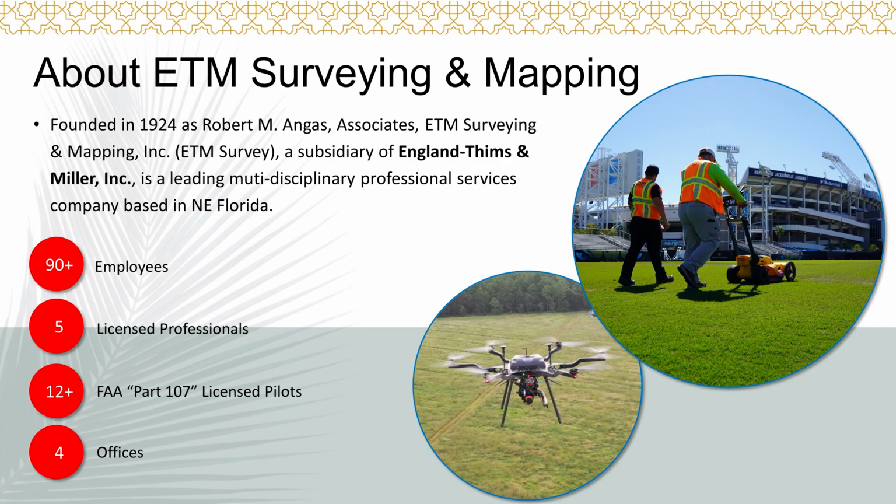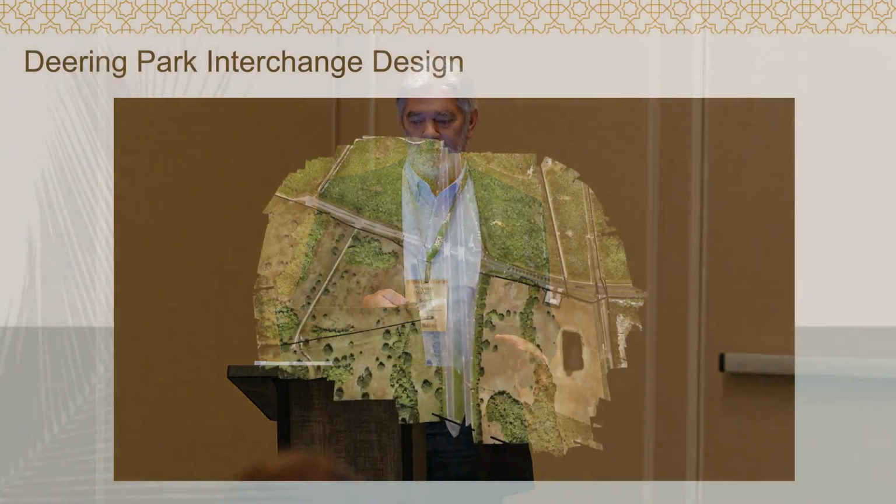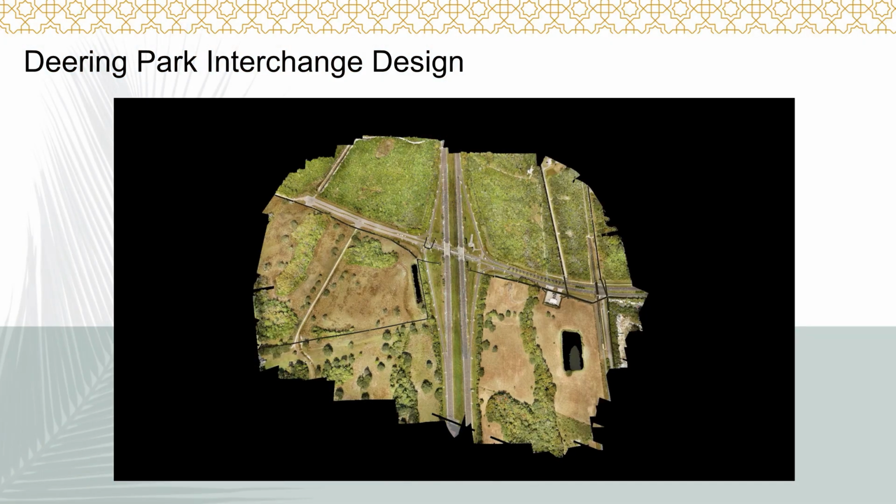So I wanted to start off right off the bat, a little idea of what reality capture can look like. So this is an interchange, one of the case studies. I'll get into the details a little bit more. It's called the Deering Park interchange. It's the interchange with I-95 and State Road 442, which is probably about 40 some odd miles east of here on I-95. It's a section of roadway that we utilized reality capture on.